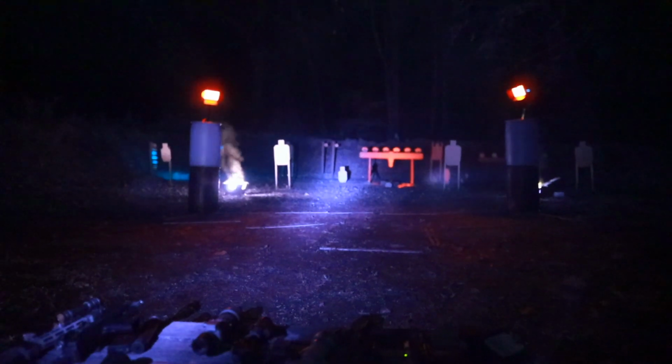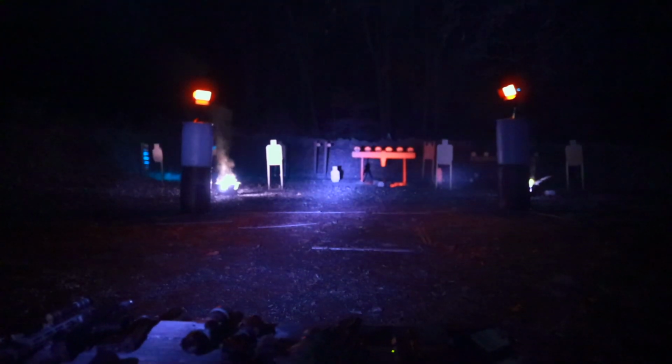So if I had to choose between the two, I would say this definitely has a more focused beam. It doesn't really have the flood that the Inforce has, but honestly, there's a decent amount there, but it is a really focused beam. We'll come back to 50 here. You guys can see it's just a really intense spot there. Out to 100, you can clearly see. Further than 100, I mean, I can make out the shooting bench, but really this is a 100 yard infrared illuminator.